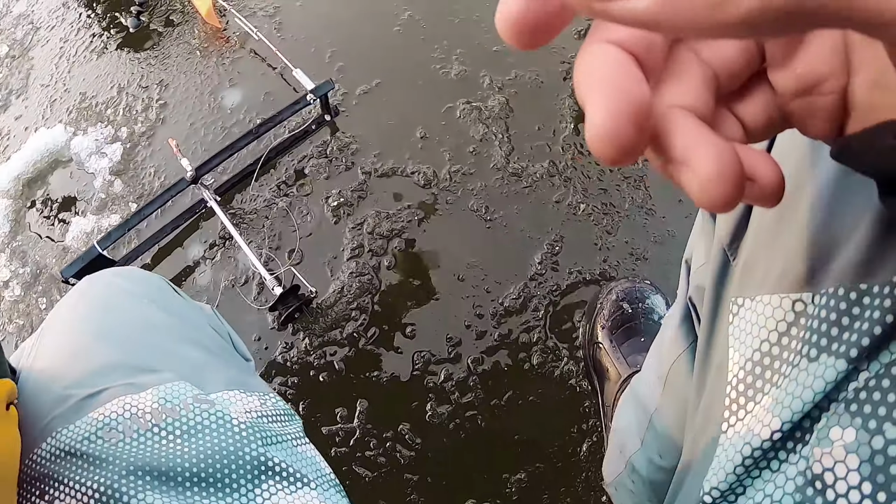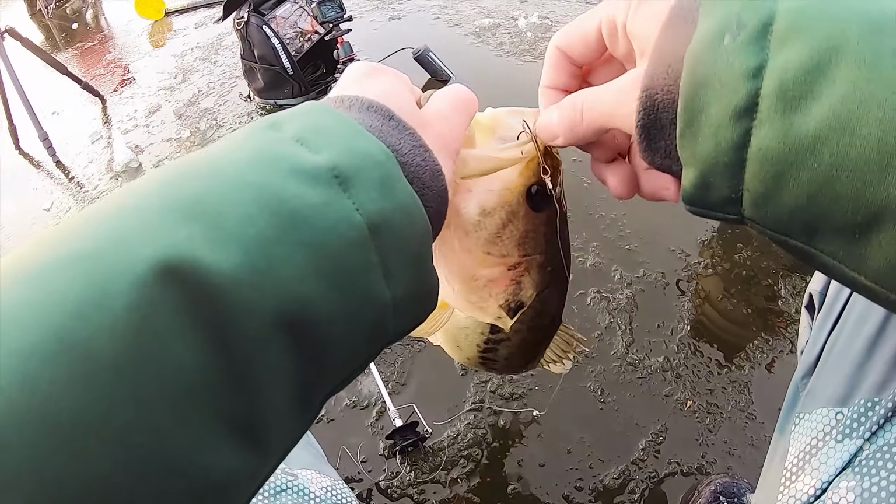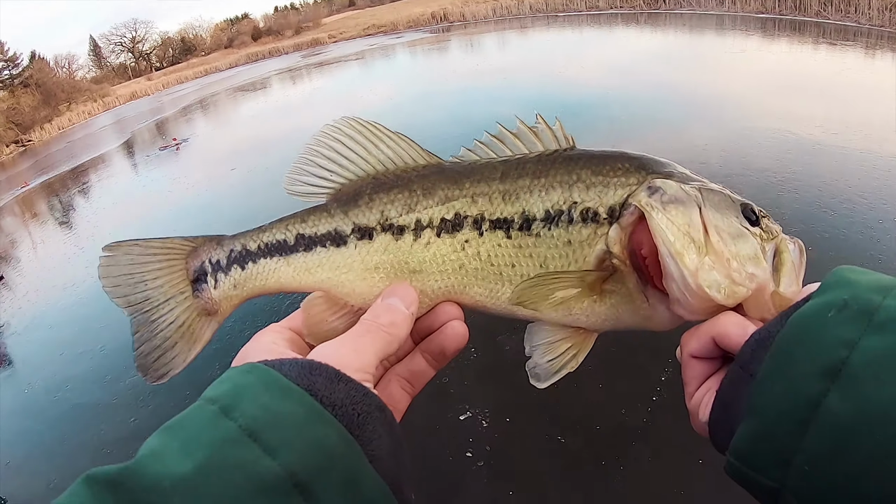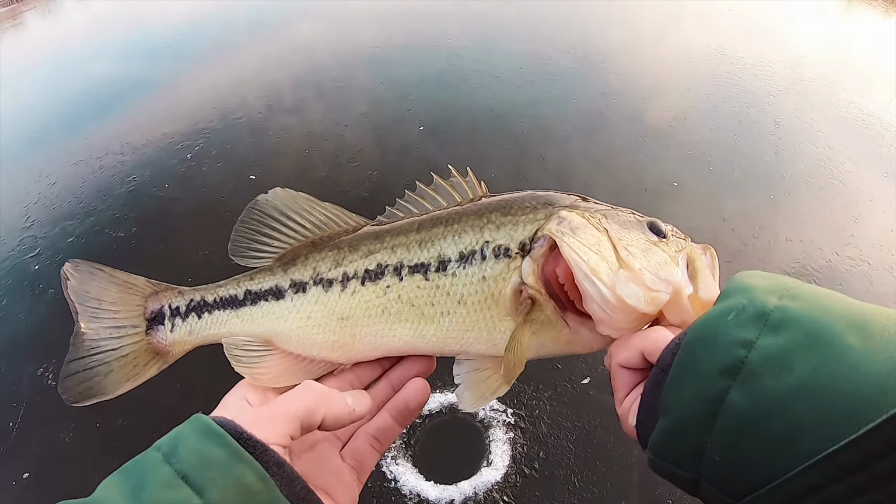Here's your bass. Yeah. No way. I knew it was a giant mark too, guys. All right, there it is. My first bass ice fishing, my first bass of the day. Well, not my first ever, but just this season.